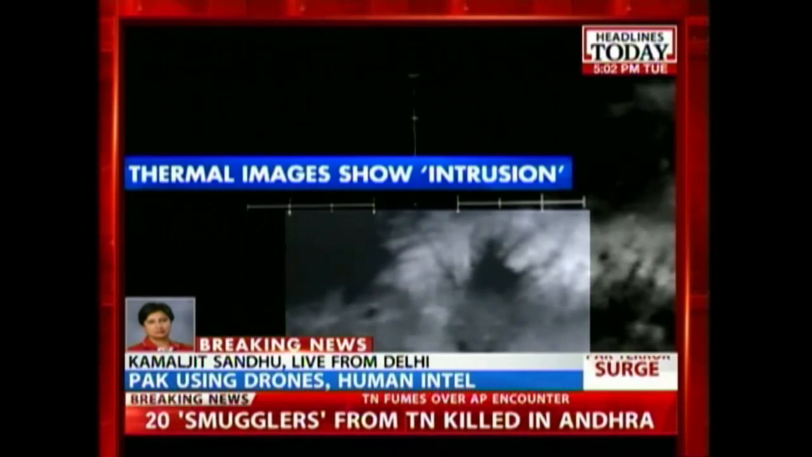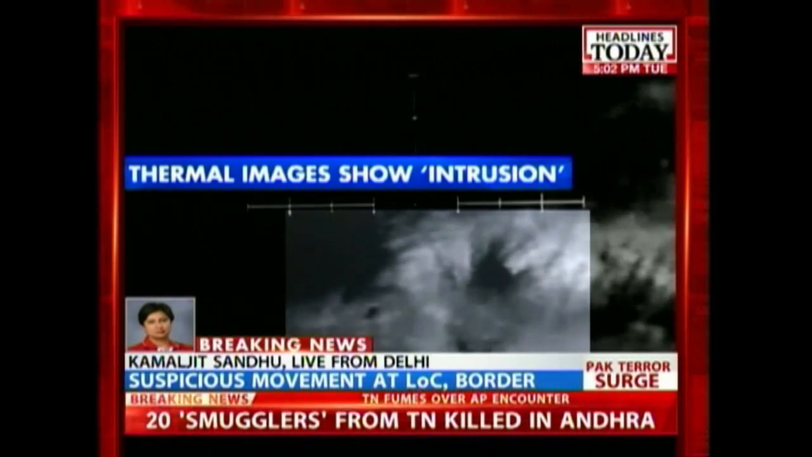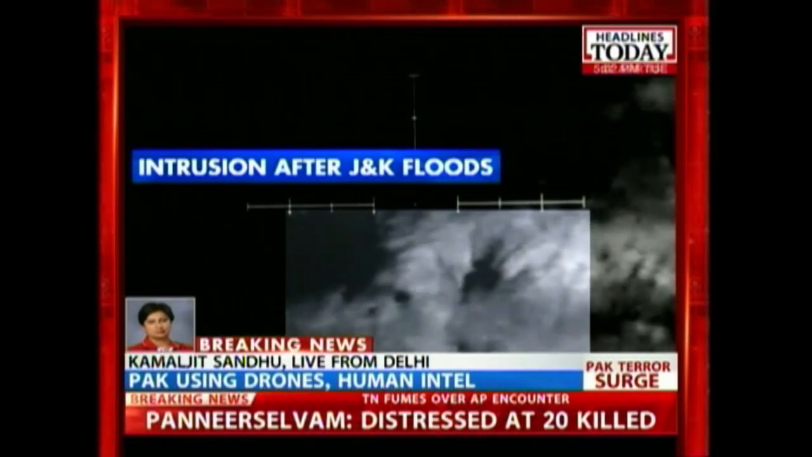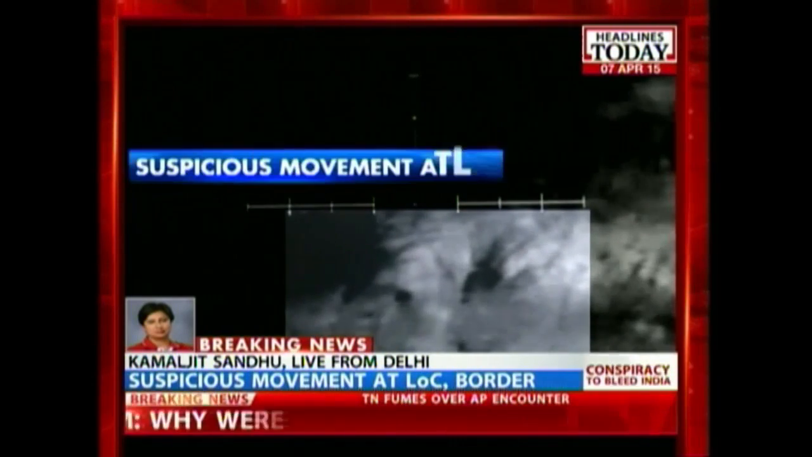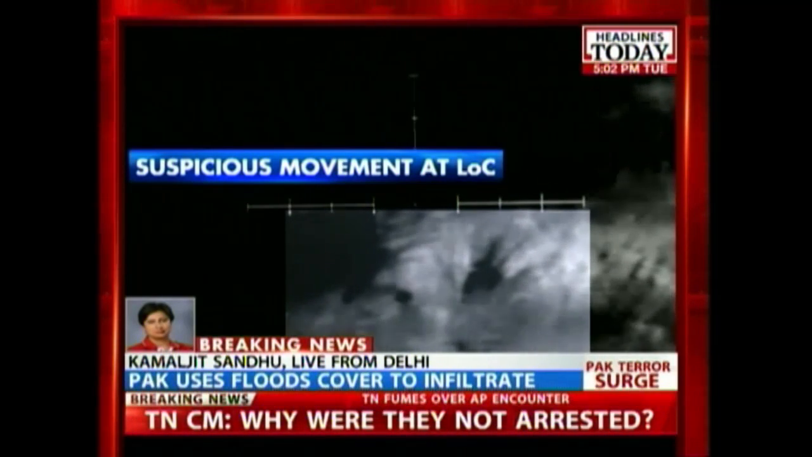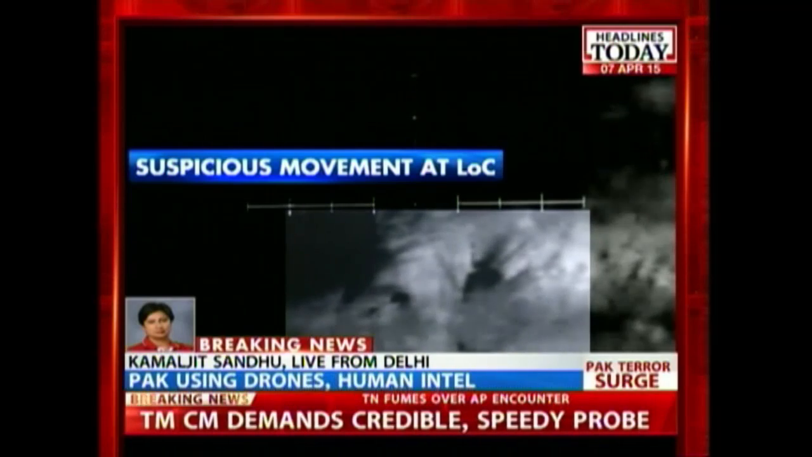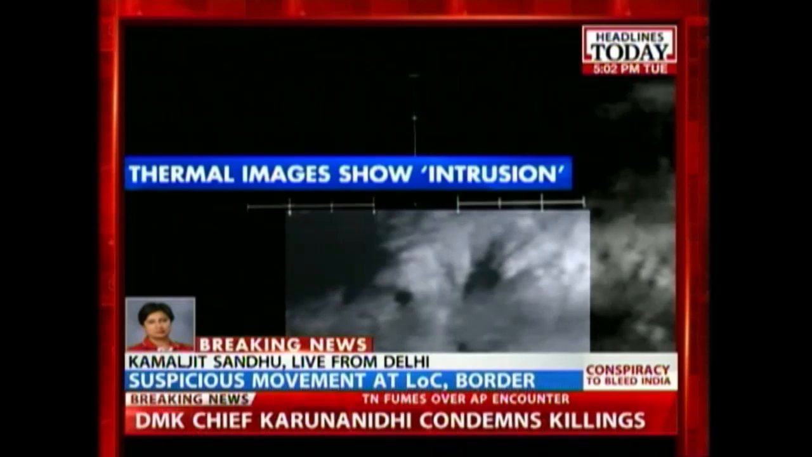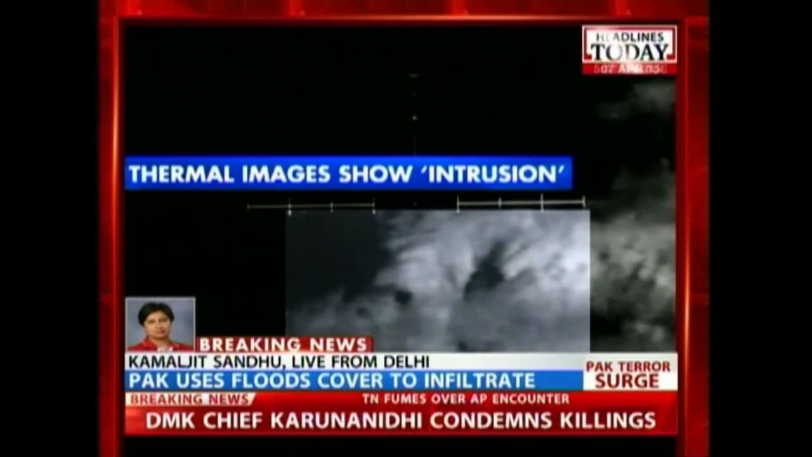They continue to put the heat on the Line of Control and international border. Recently also we've seen infiltration bids really going up, both at the Line of Control and international border, both in the valley as well as in the Jammu sector. And clearly, as far as tactics are concerned, we've seen there is a change of stance. Instead of just targeting Kashmir Valley, even though recently we've seen the killing of policemen in Kashmir Valley, we've also seen the number of ceasefire violations and infiltration bids really go up in the Jammu sector.